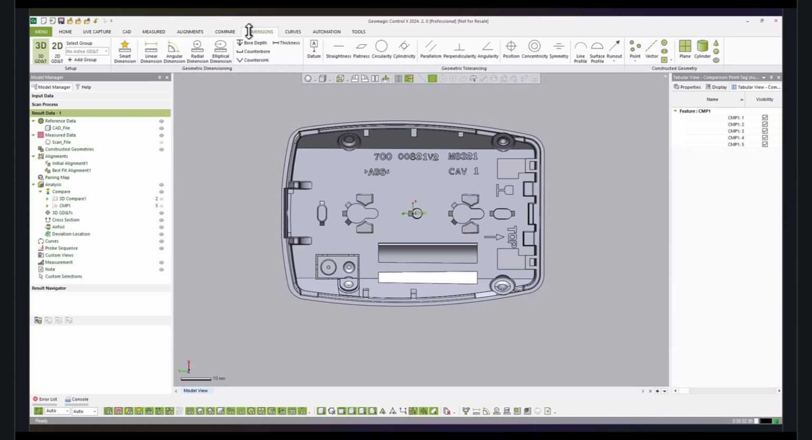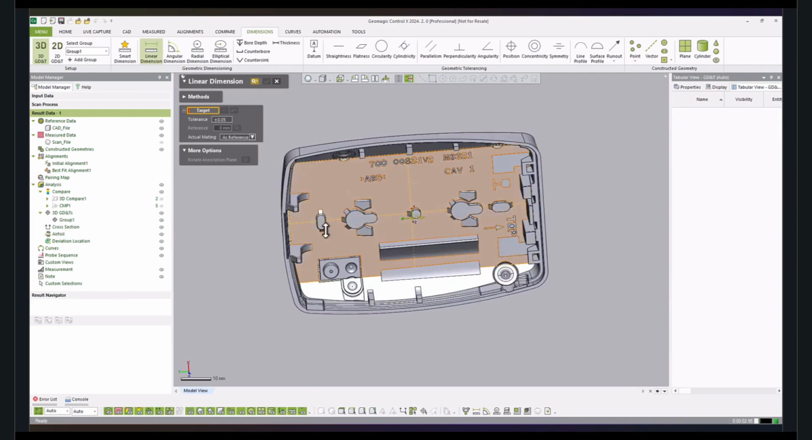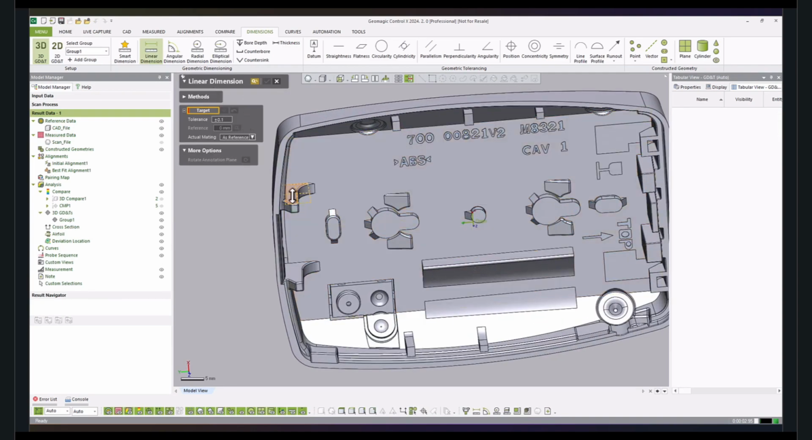So here we can do both 3D and 2D GD&T, and we have the capability to add linear, angular, radial, and elliptical dimensions with relative ease in Control X. We can also add datum flags and GD&T callouts very quickly and very easily using this software as well. So let me show you the procedure to add a few dimensions to this particular CAD model.